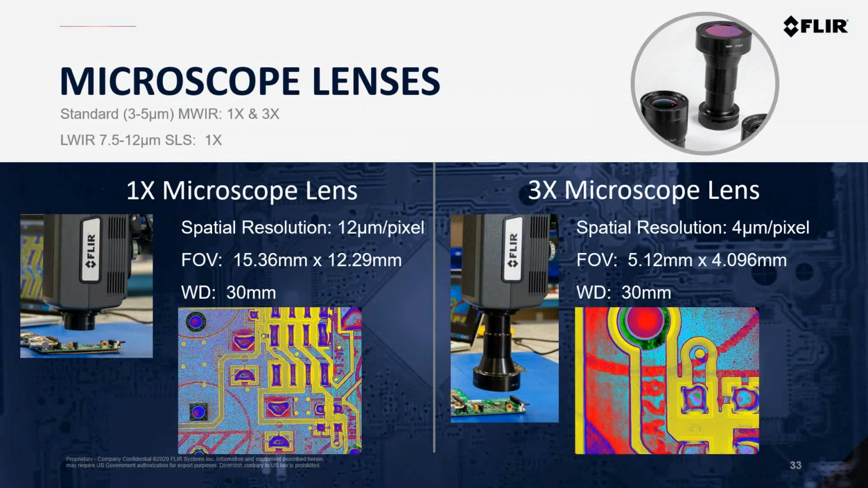This is really a great lens for making accurate temperature measurements on small surface mount components, or really anything where the size is small, down to maybe the size of a human hair. But for the mid-wave camera, we actually offer a 3x microscope lens as well. And with this lens and camera combination, you'll get a 4 micron per pixel spatial resolution.